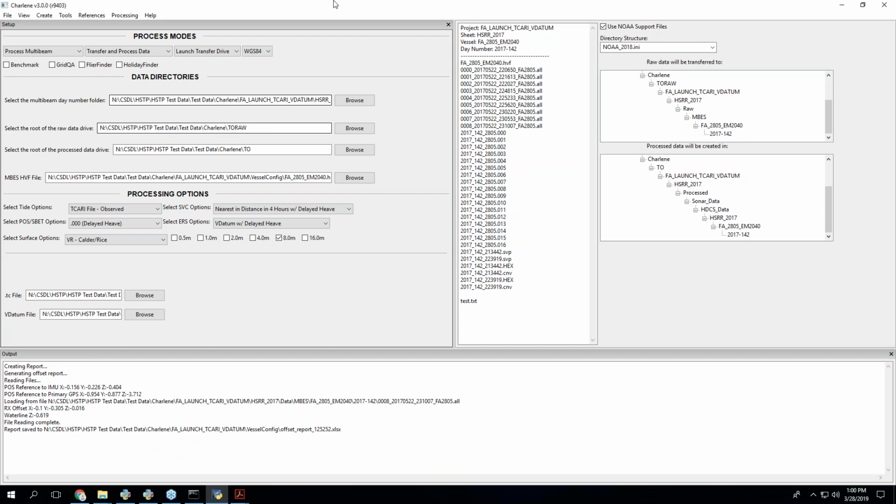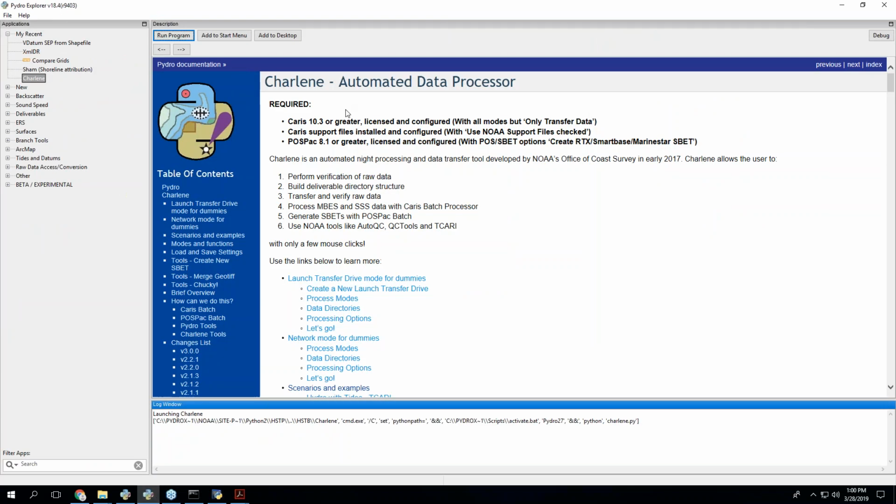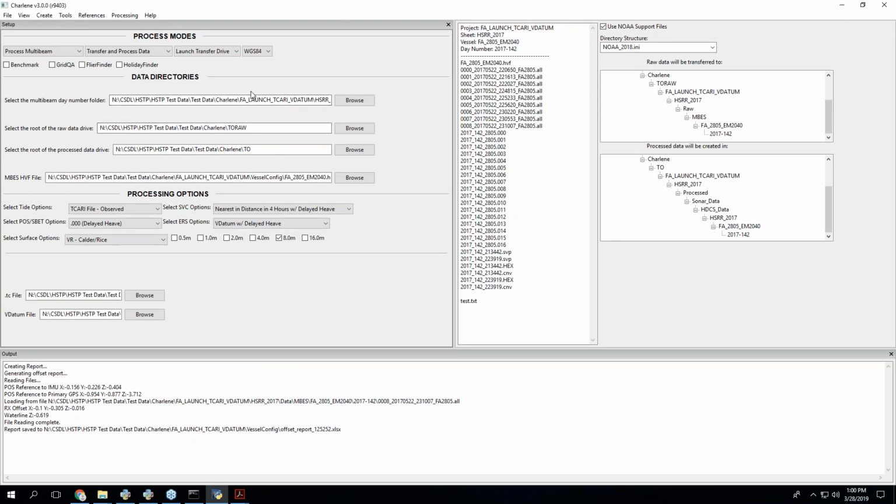The way that I handle CARIS 11, Charlene is backwards compatible, so right, just based off of the main screen, I'm expecting 10.3 or greater in terms of version, but if you have 10, you can run it like this. If you have 11, you can run it like this. So it looks the same between 10 and 11. I didn't put in a switch, a way to switch between 10 and 11, and I did that intentionally.